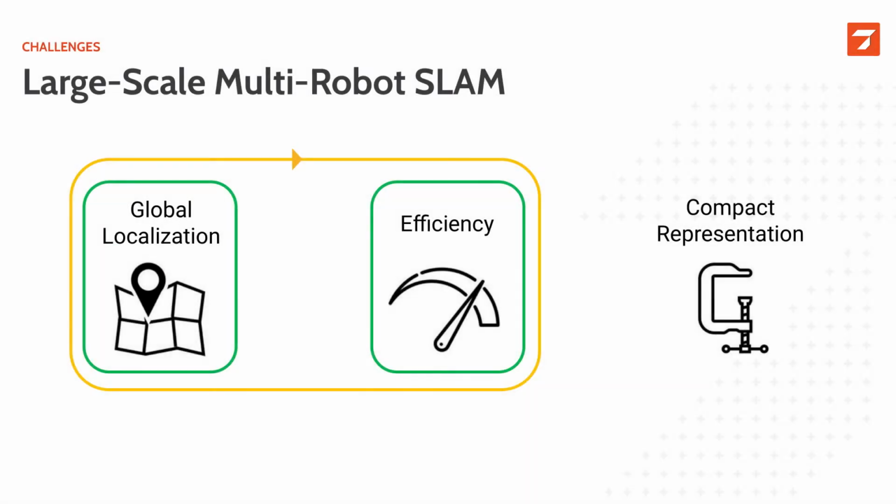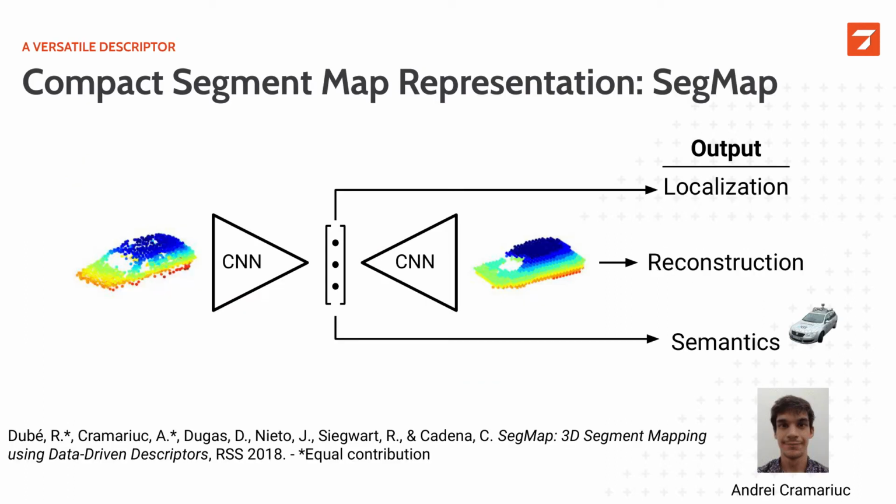With this, we close the loop and complete our first iteration of our multi-robot SLAM system. To tackle the compact representation part, I worked together with Andrei Kramariuk, and we developed a data-driven approach to generate more powerful descriptors. The usual state-of-the-art way at that stage was to use this descriptor for the only task of localization. Here, we propose to use the same descriptor also to generate a 3D reconstruction of the environment.